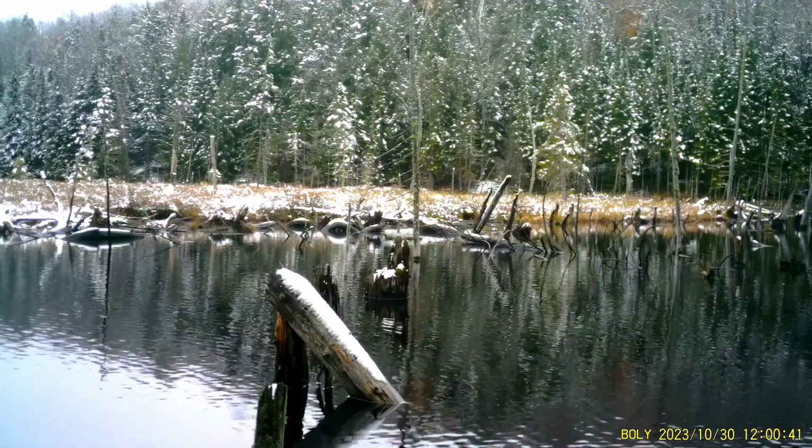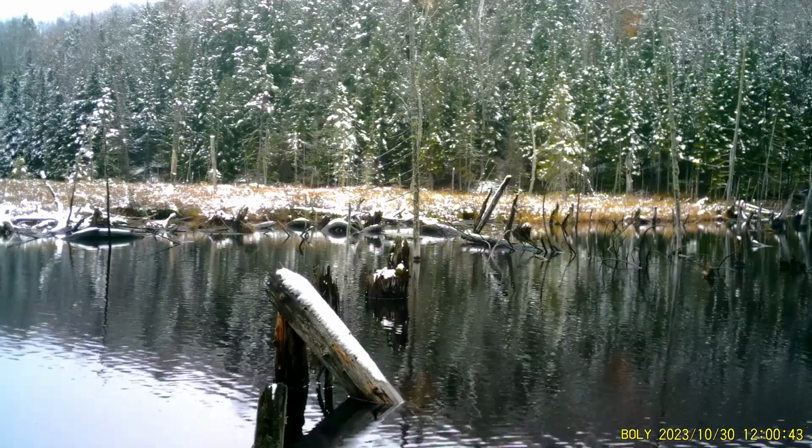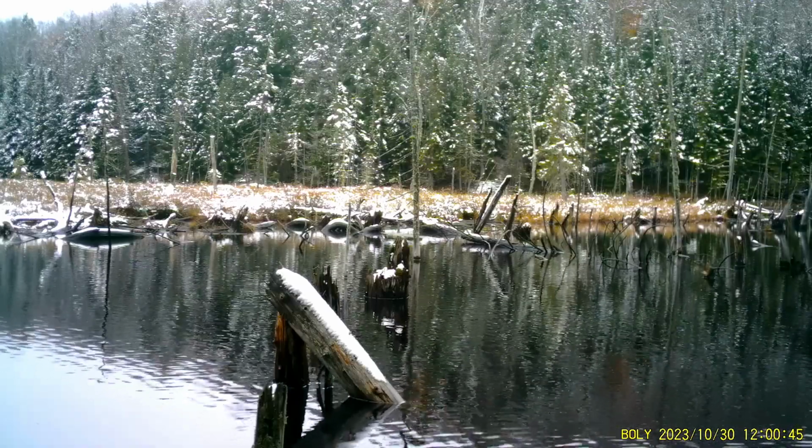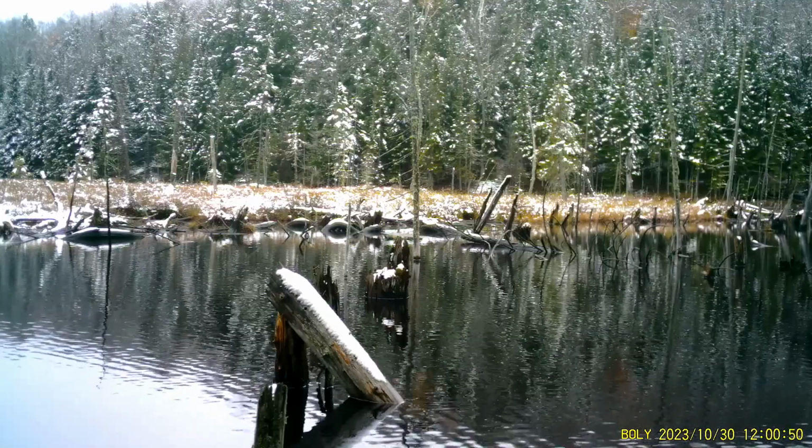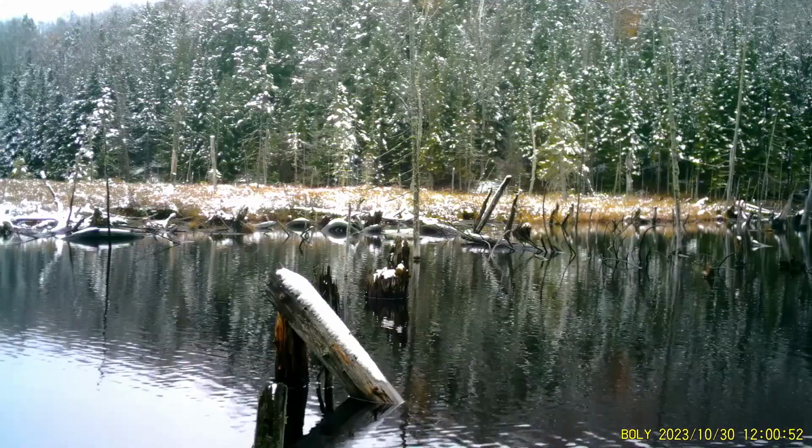So that's the name of the game here when you're setting up trail cameras and trying out new locations. You never know when you're going to find a good one or one that's not going to produce for you. On to the next camera.